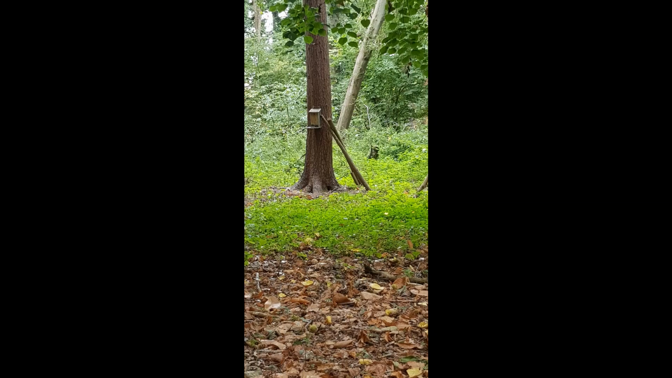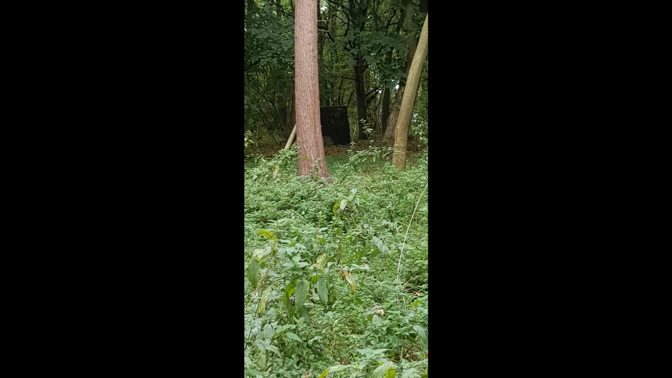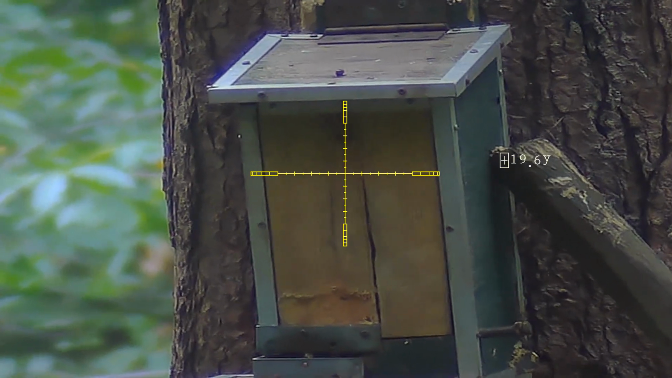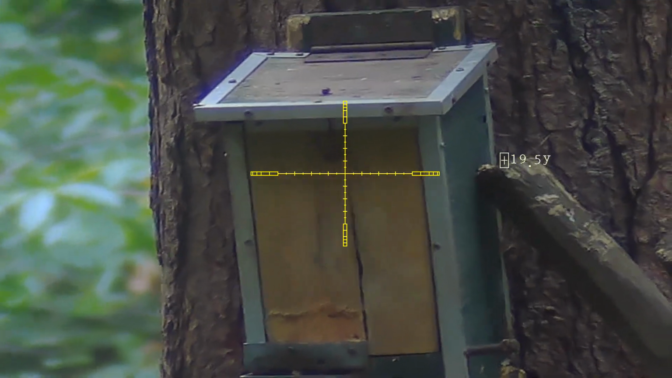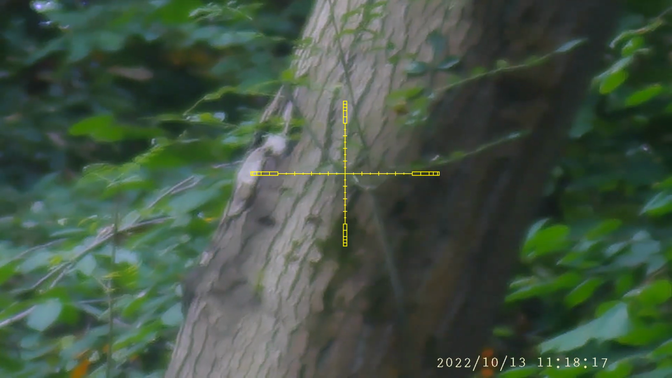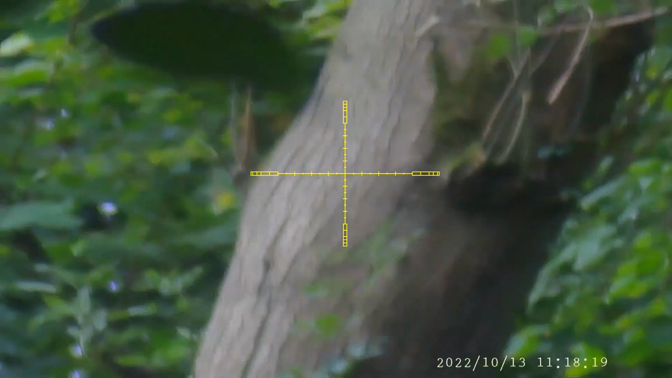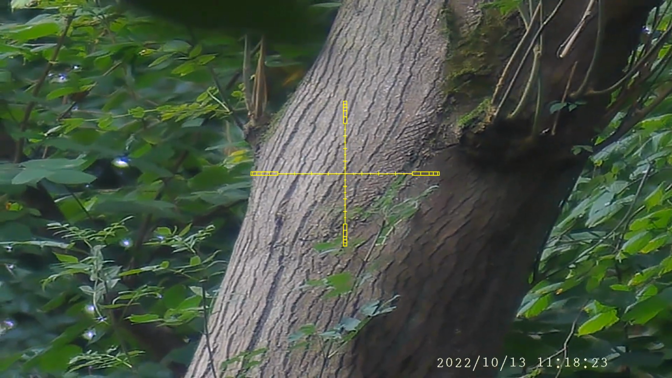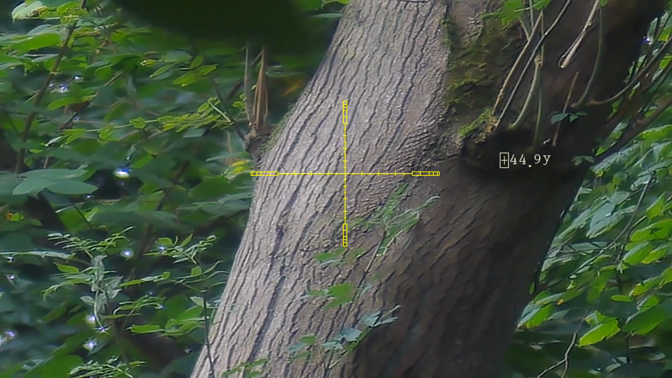Saw a squirrel on the sloping tree that's well behind the feeder. This is looking back from that tree towards my hide. This is my 0 point, basically 20 yards, and I'm measuring how far the sloping tree is, just in case another one does decide to go up it. Now that's 45 yards.